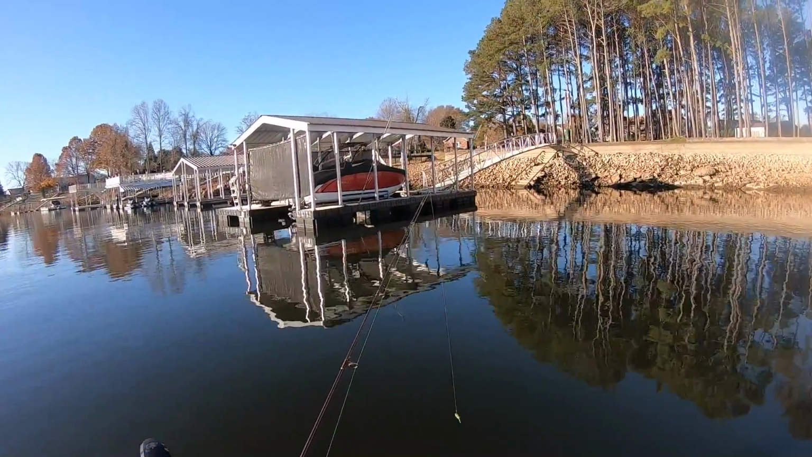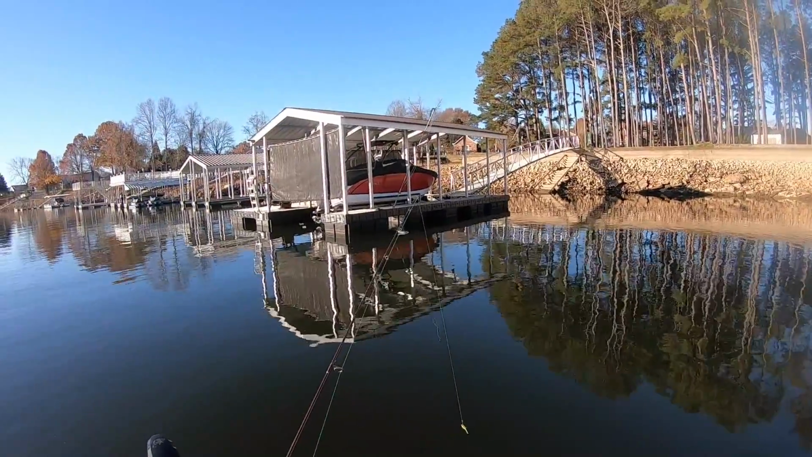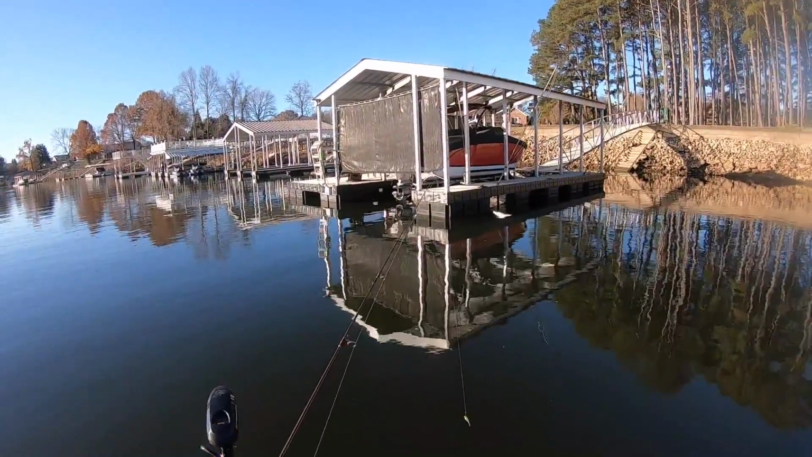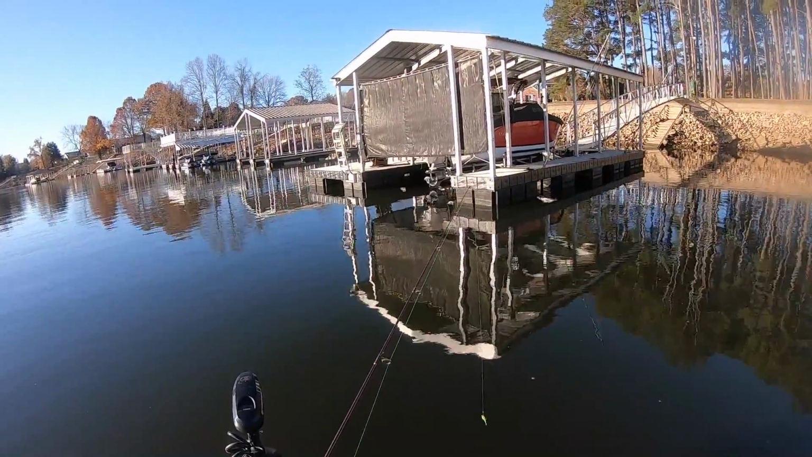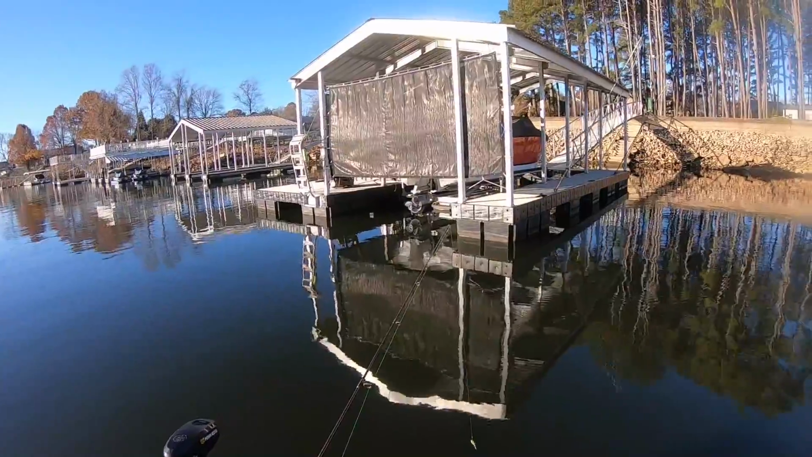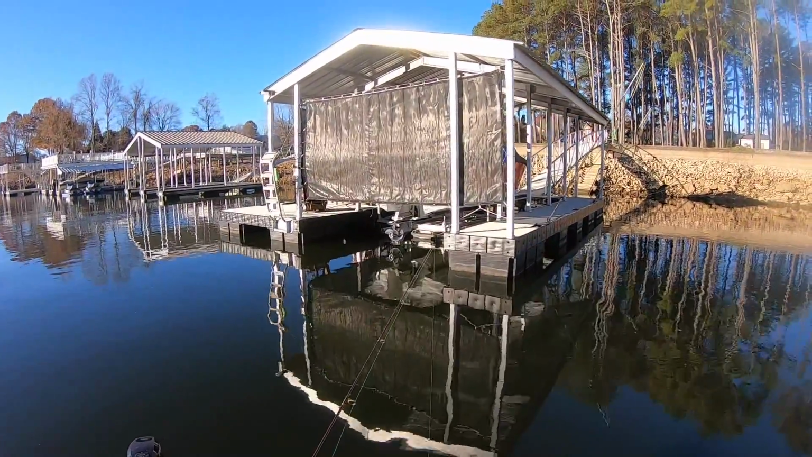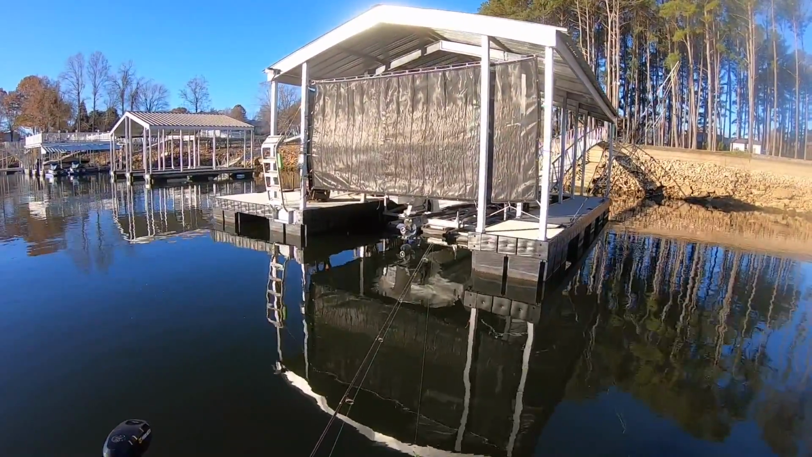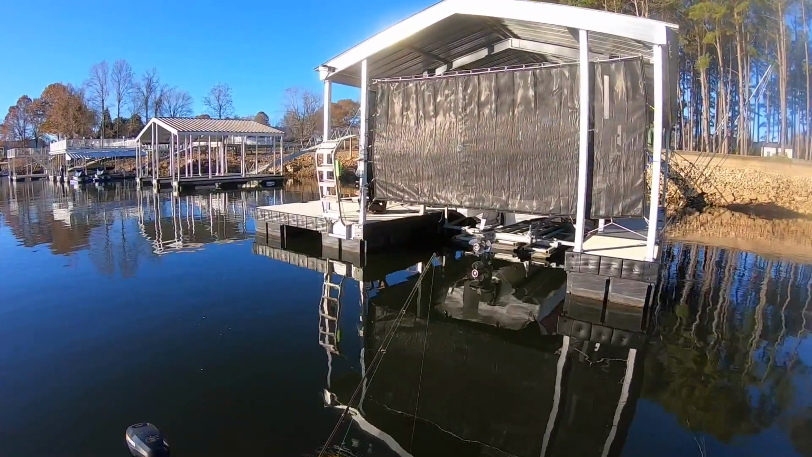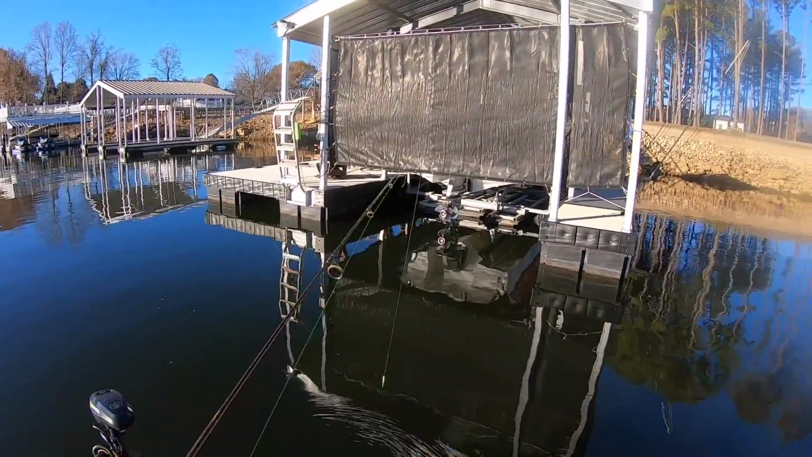sitting under this dock right here. Just because they're there doesn't mean you're going to be able to catch them, but there's a pretty good wad of them sitting under there, so we're going to see. I had some questions on a couple of my last videos, so I want to address a couple of those questions in today's video, and in the process we'll try to catch us a few also.